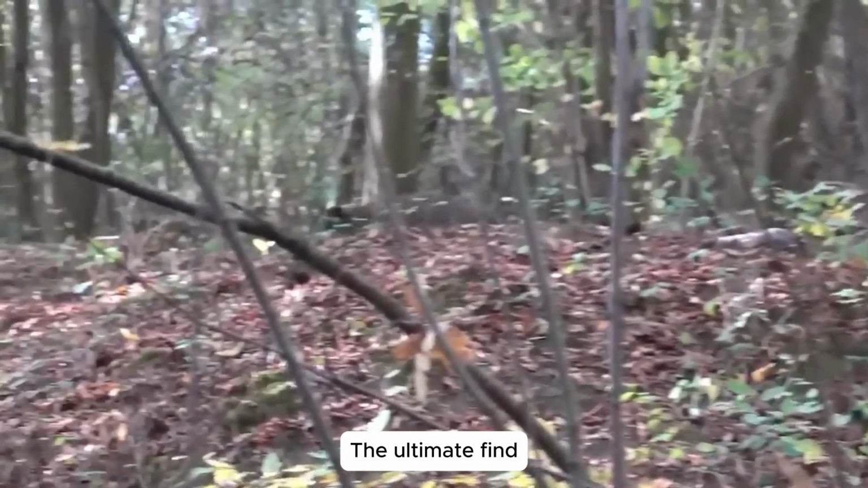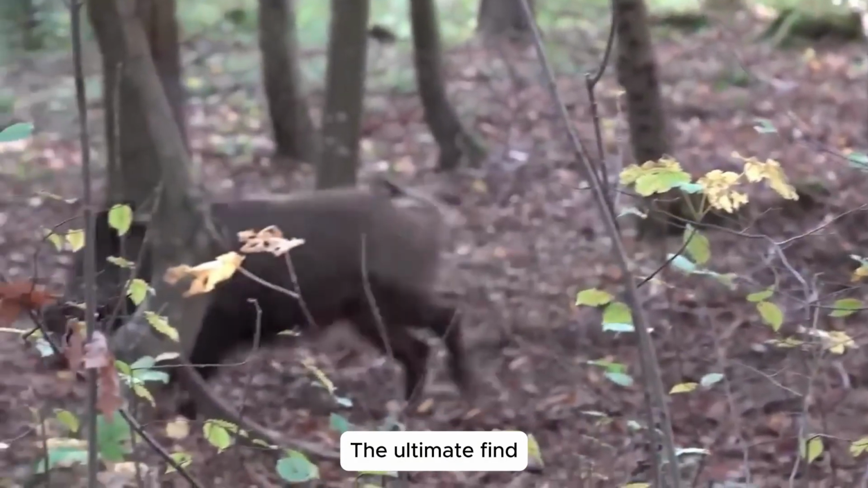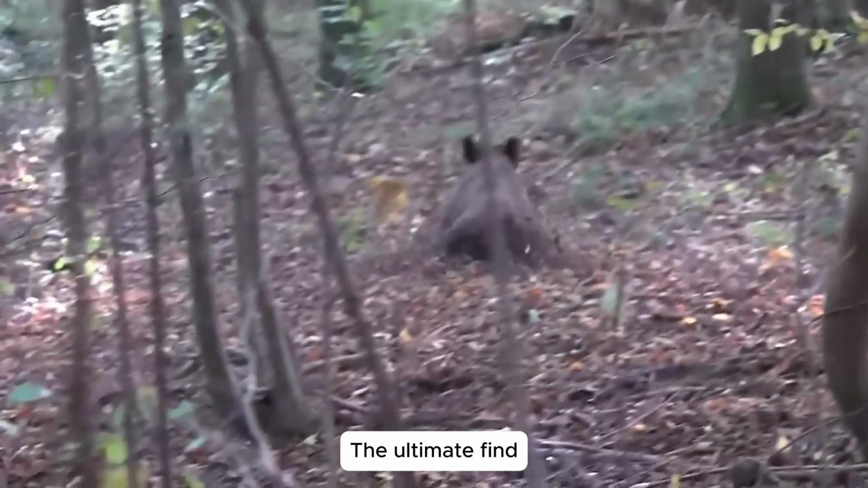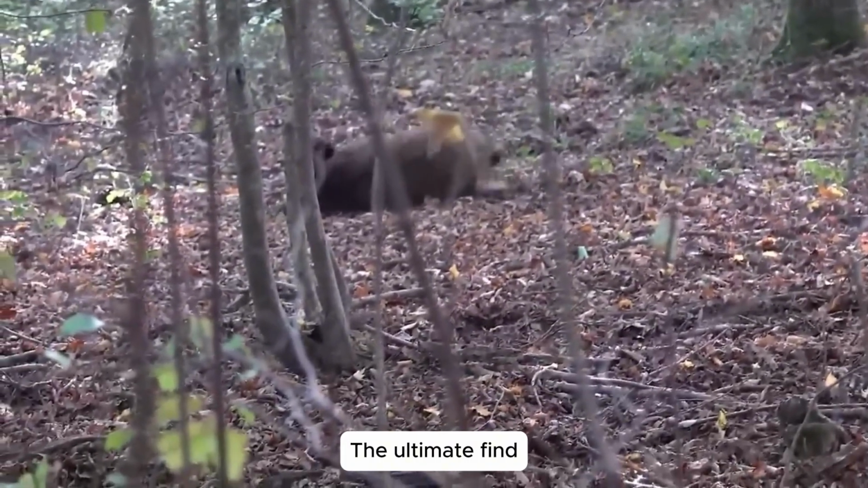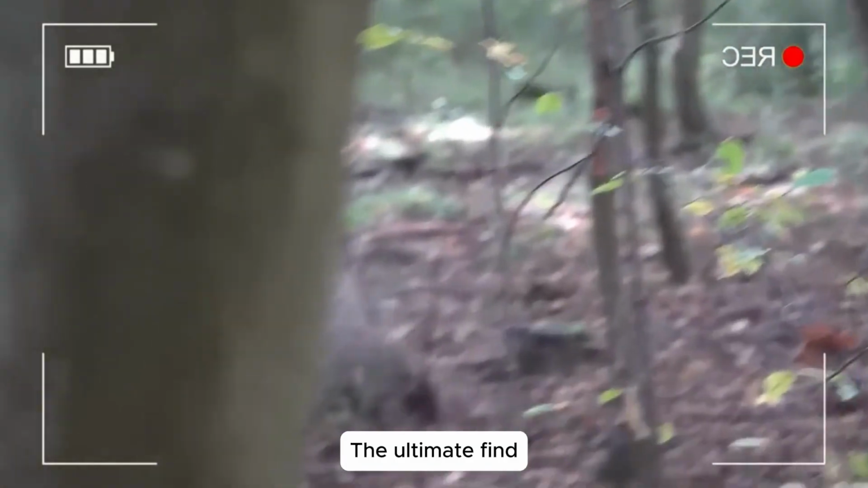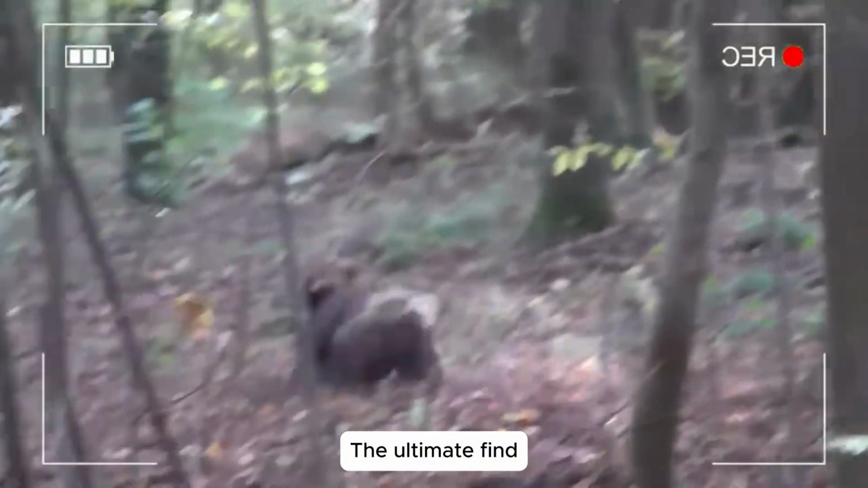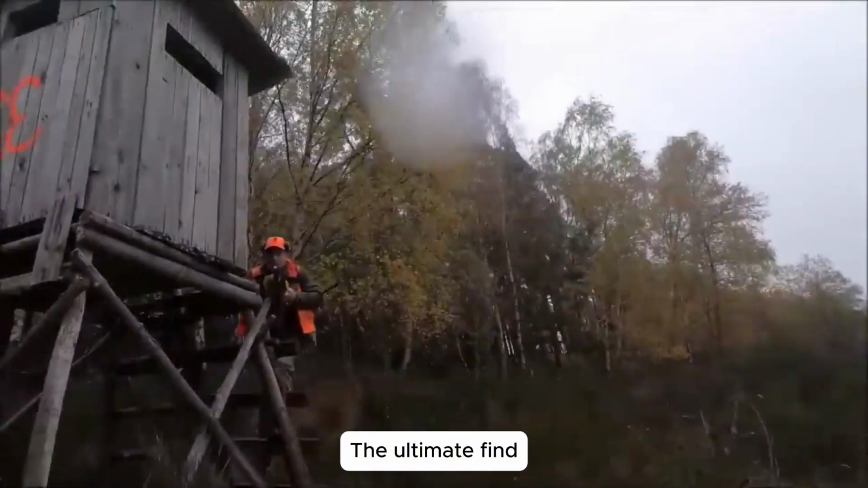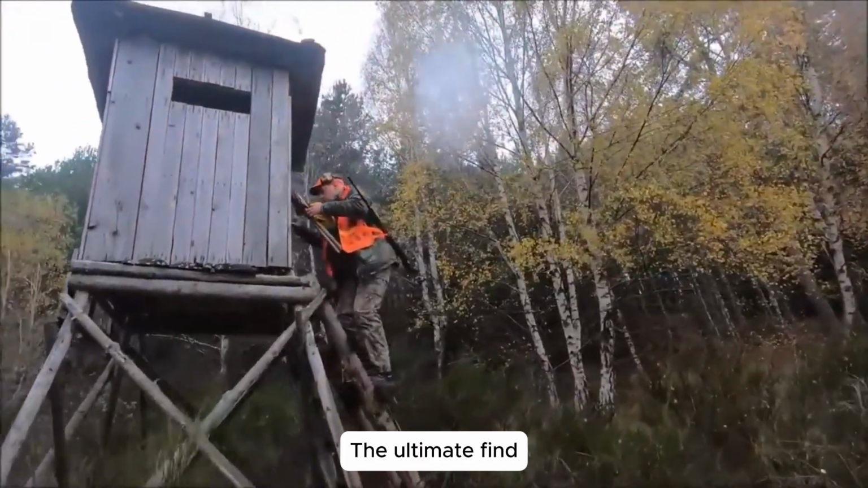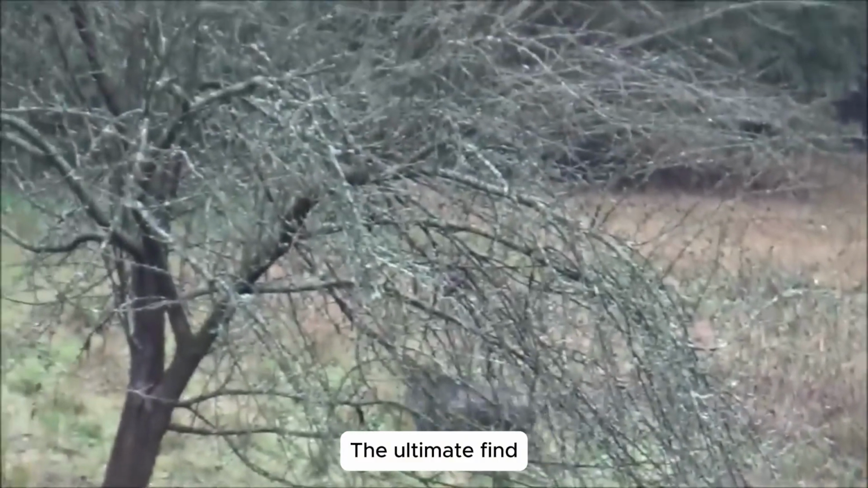Through the scope, I spotted a massive boar entering our guarded zone. Smart and cautious, it paused behind a thick trunk, listening intently. I drew a slow breath. This was a one-shot chance, now or never. I squeezed the trigger. The bullet struck the vital point, and the beast dropped instantly. Another mission completed. A brass shell flew from the rifle, glinting in the cold air. Order was restored once again. Tell me, was that shot worthy of a masterpiece?